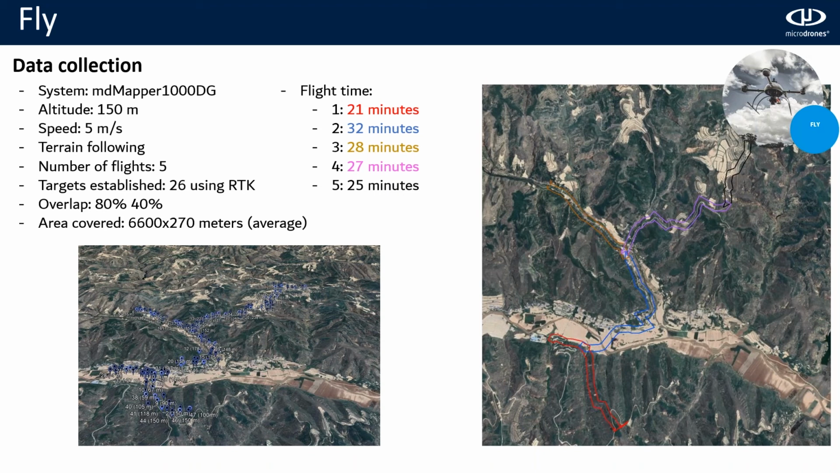They did 5 flights. In this case, the targets established were 26. We asked for 10, but the team on the field could establish more points, and we will use them. The overlap was 80 by 40, and the area covered about 6.5 kilometers.